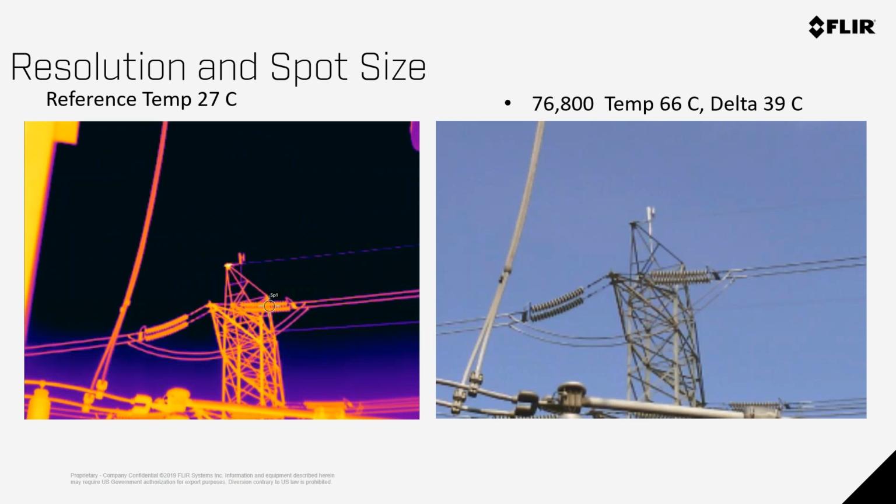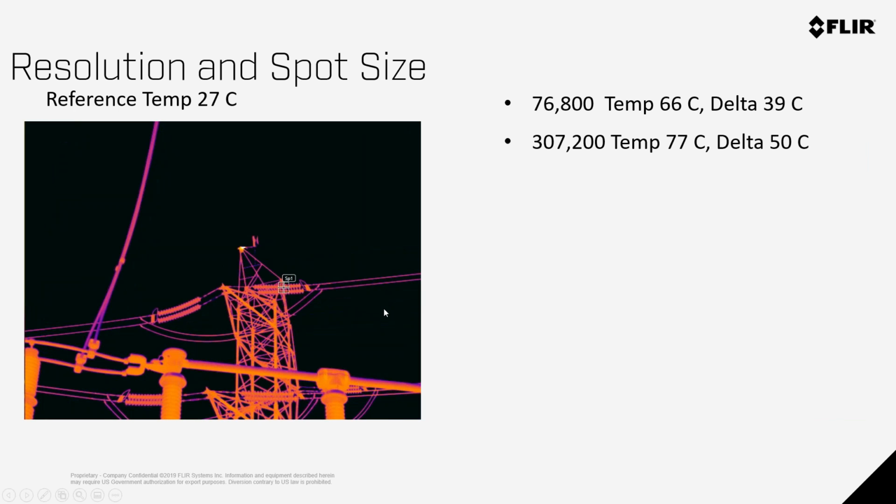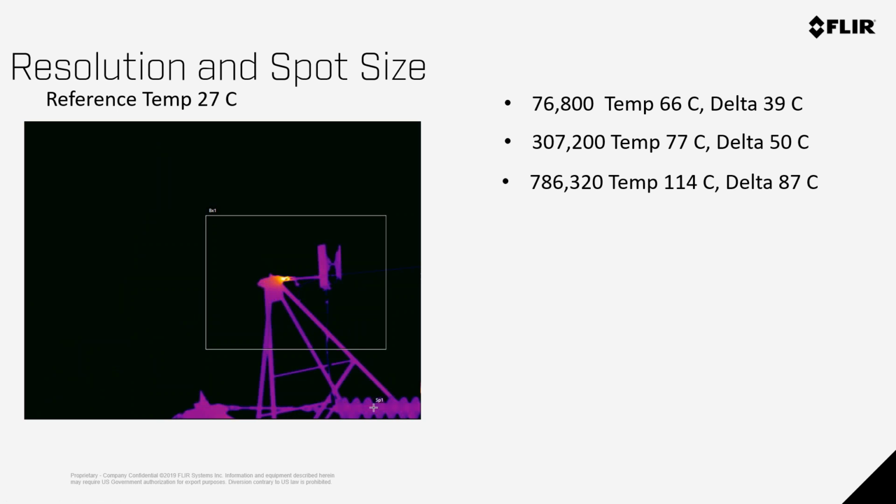Here's the last photos of thermal resolution. This target's maybe 150 feet up in the air. It's really far away. So you can see the temperature right now is 66 C with a 76,800 pixel camera. If I add the 640 by 480 camera, we're up to 307,000 pixels, and that temp went up 77 degrees. And now I took the 786,000 pixel camera with the 2x lens, and now that temperature